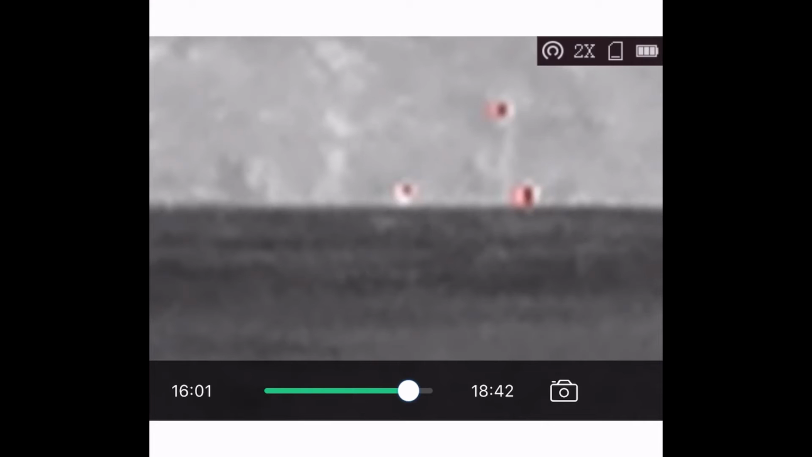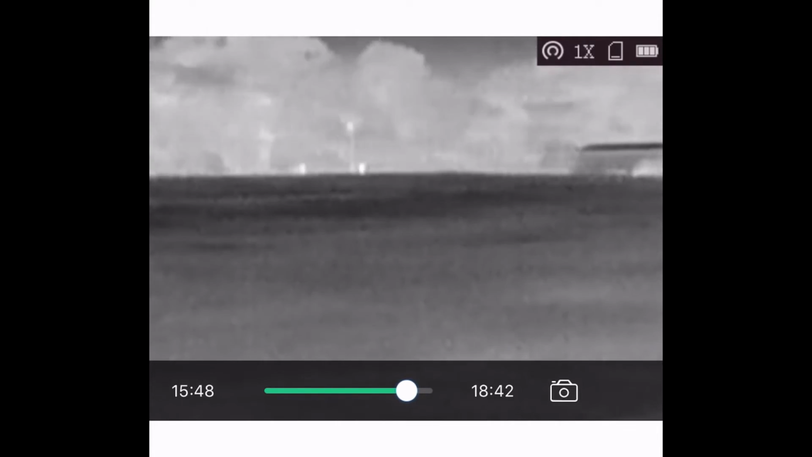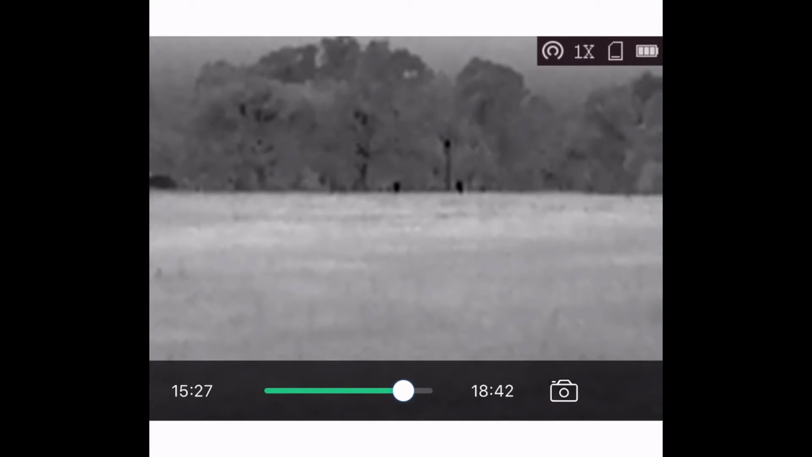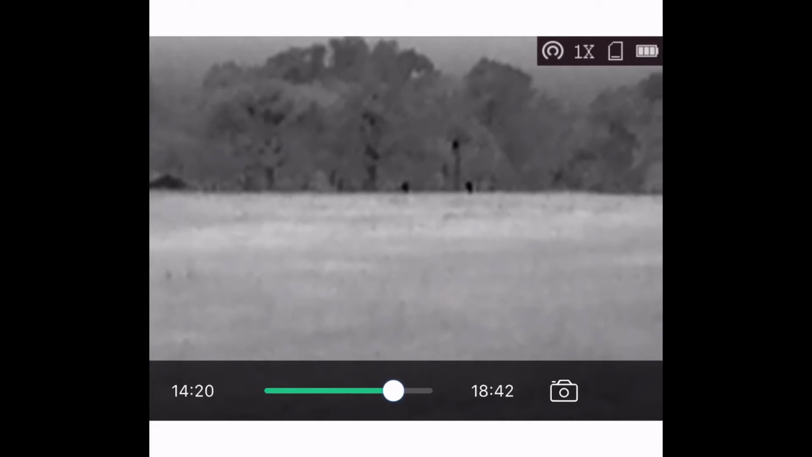Yeah, that's better. Okay, so I'm gonna back up a little more because I know what I did here. I actually started using the zoom feature there as well. We'll go to 15 there. Okay, so it's still more than that. All right, we'll go to 15.